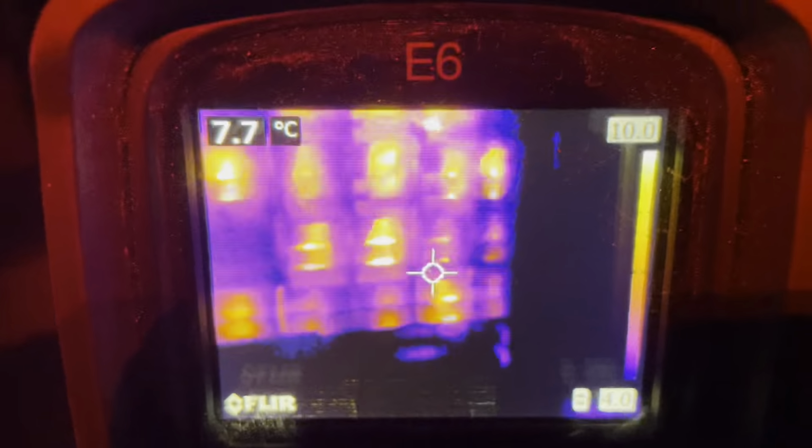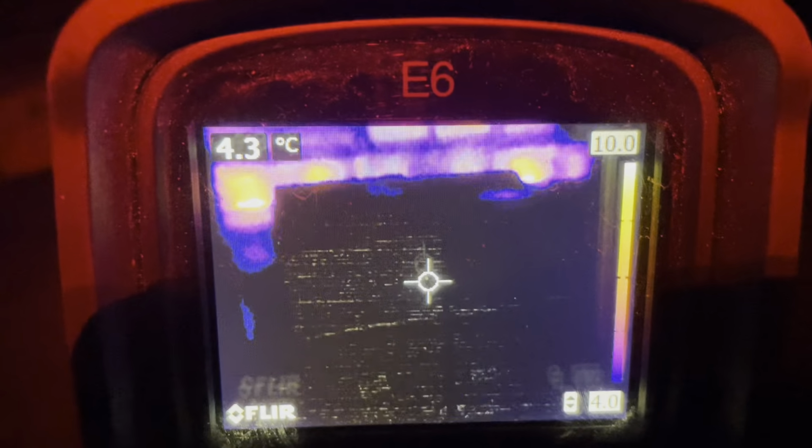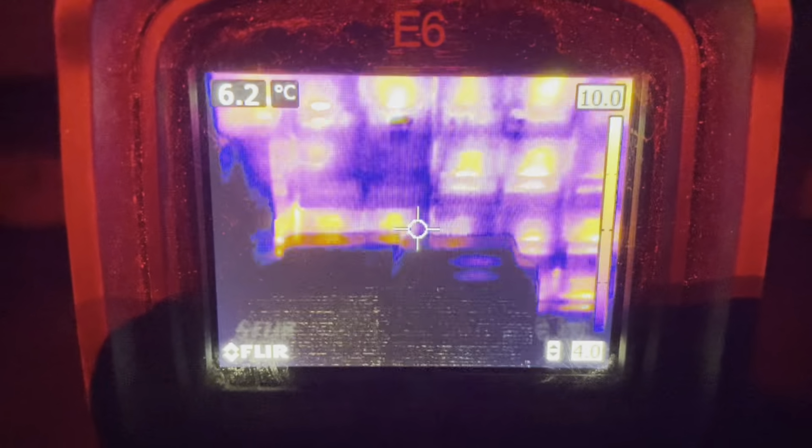So here's my colonies. Those are my mite bombs that I pulled out. Dead, dead, dead, dead. Dead. Oh, just hanging on over here. So this is representing dark.